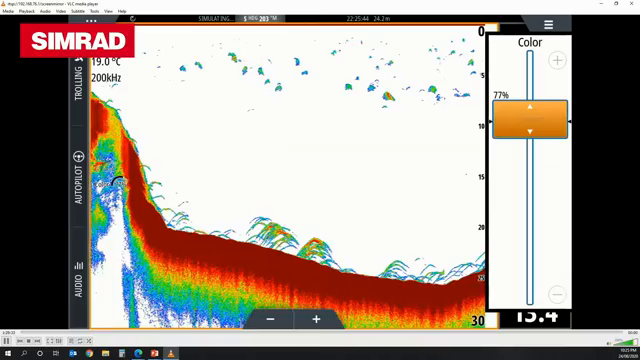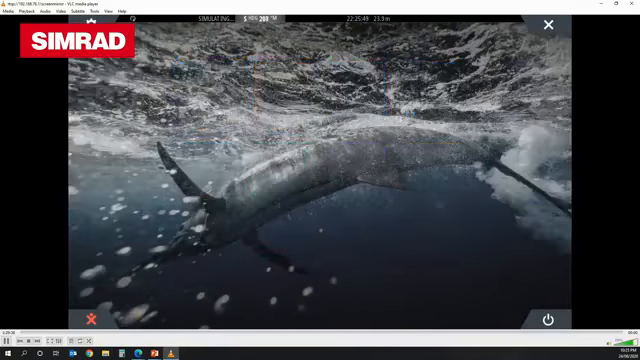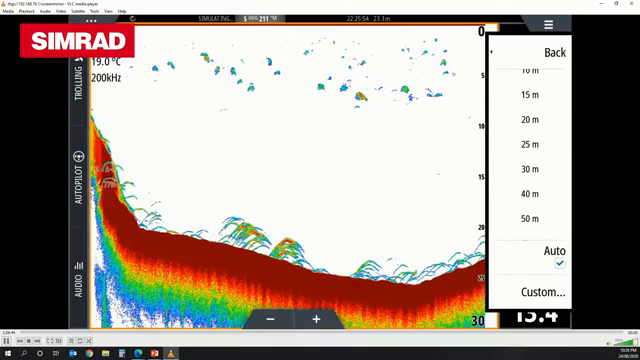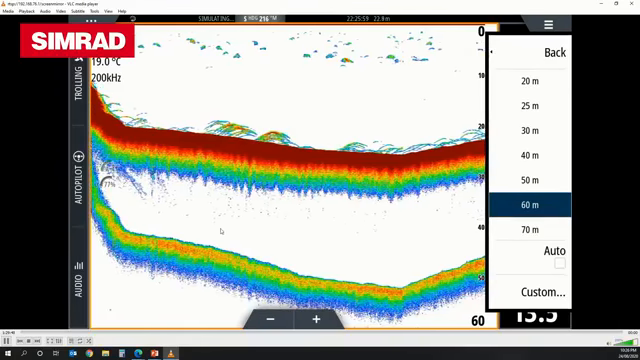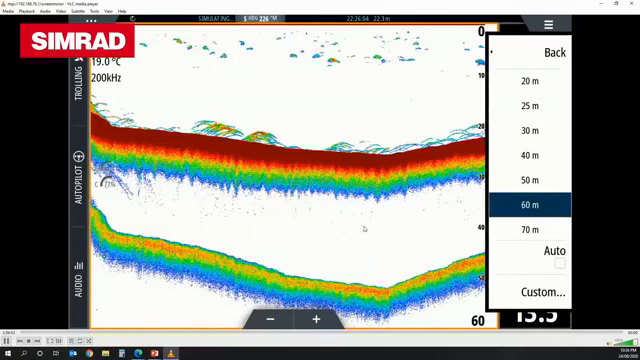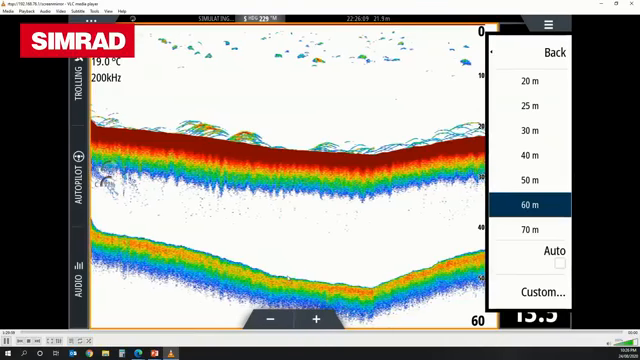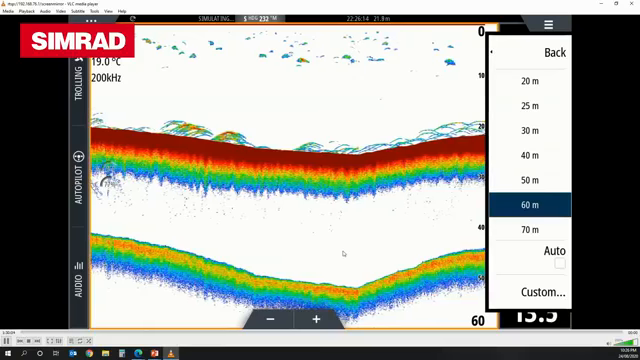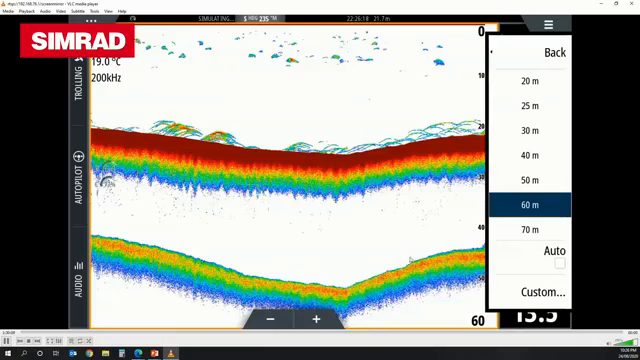Another little trick that you could probably use as well is when you do have a full page of echo like this, if you set your range to a manual value, and you can see here there's actually a double echo. And again, that's a really good indication that you've got a really hard bottom. So if you manually set the range to roughly twice the depth that you're seeing on screen, if you're seeing this double echo come through, that's a good indicator that you've got a really hard bottom, or rock, or a densely packed sand, and that'll give you a little bit of a hint again on what the bottom composition is.